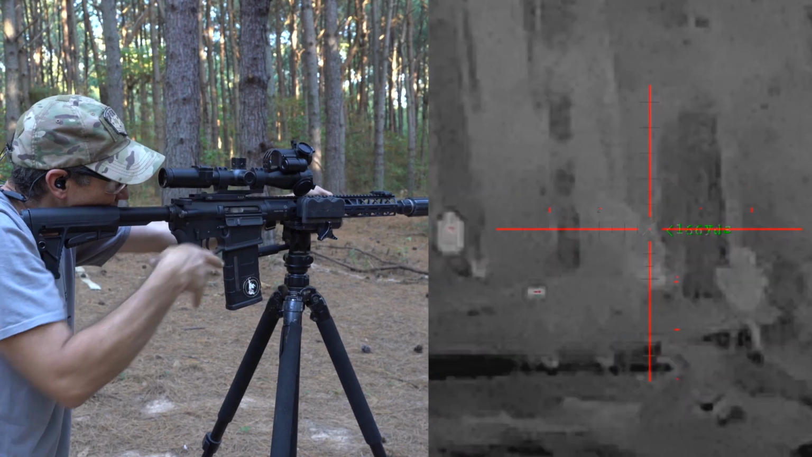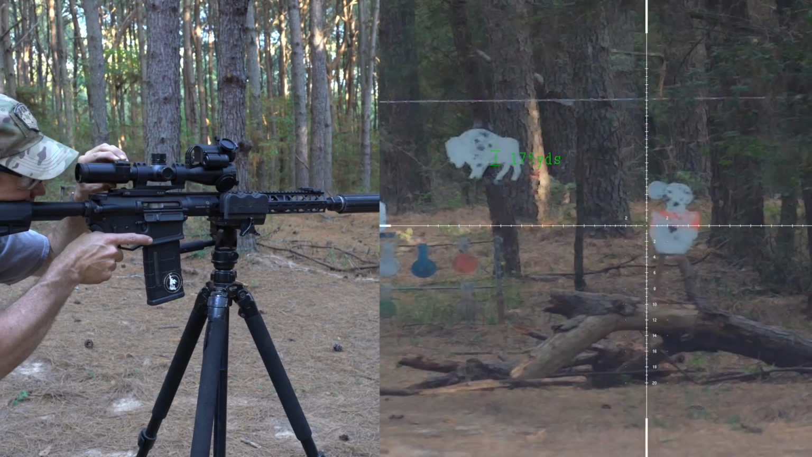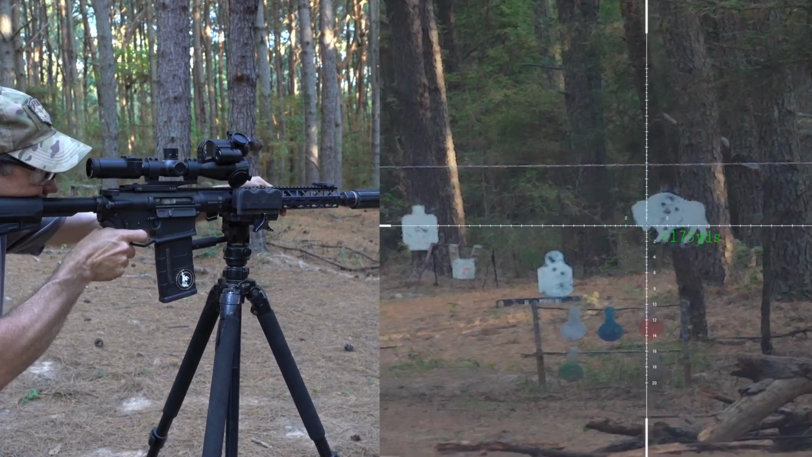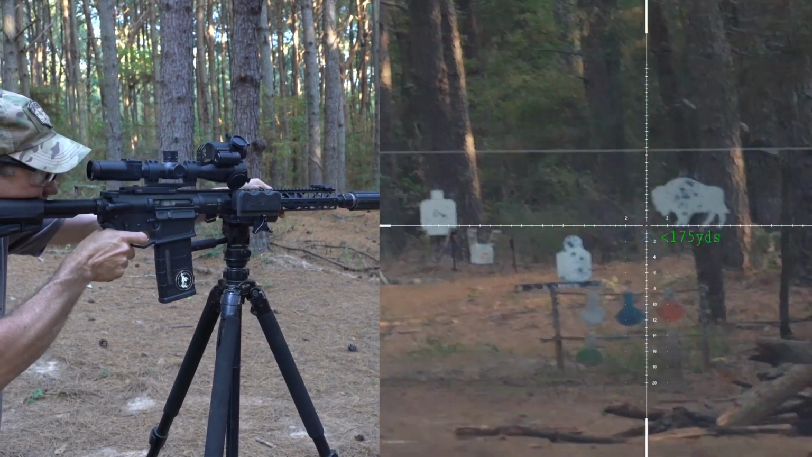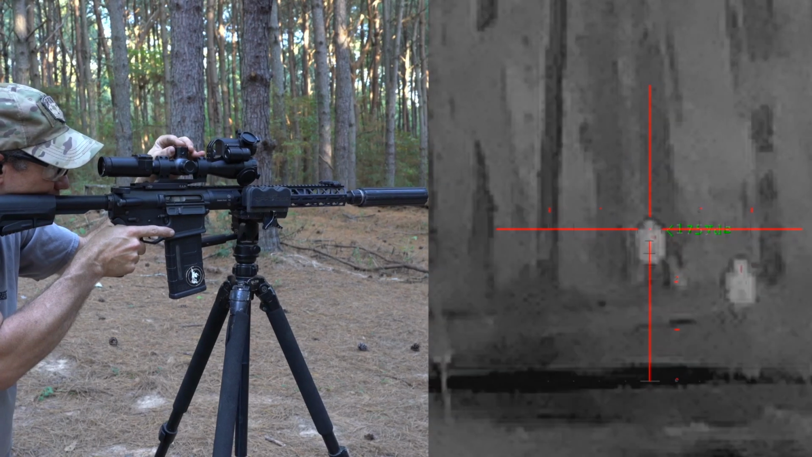Let's go to day mode. There is a buffalo. All right, 173 yards. That's about right. So still hold under. Let's go for the head. Nice. All right, now let's go out there far before it cools off.